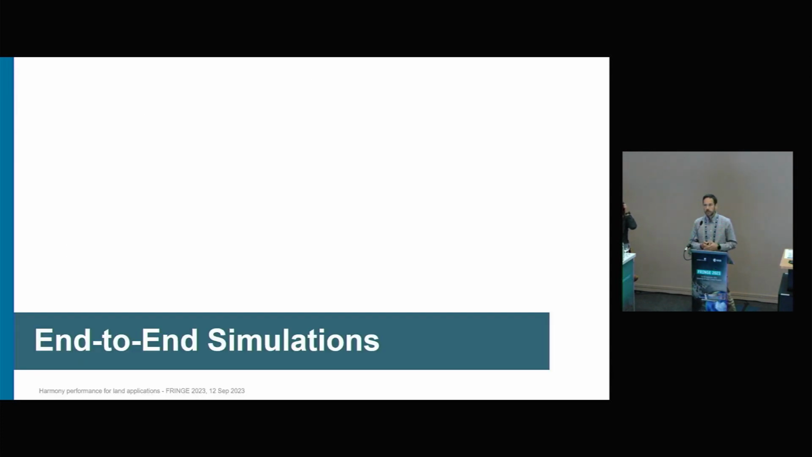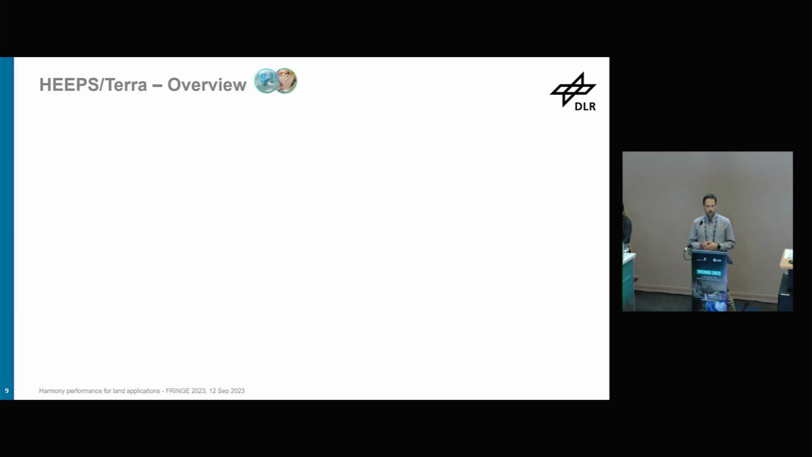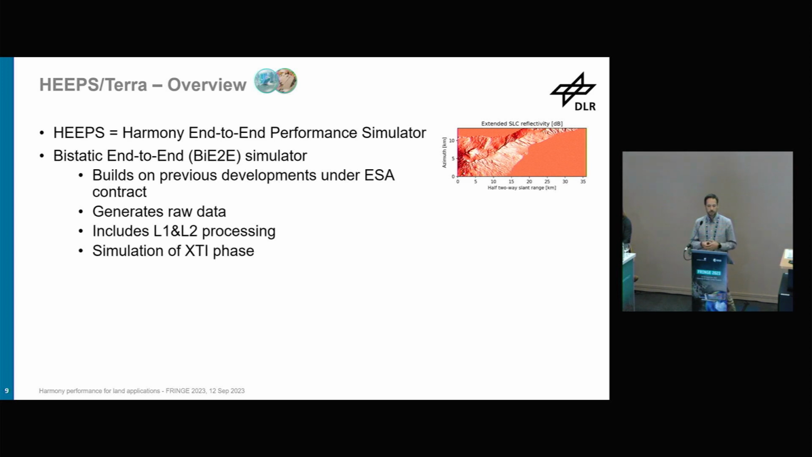So far for the analytical performance. Now we go to the end-to-end simulations. So here you see this acronym, HIPS-Terra. HIPS means Harmony End-to-End Performance Simulator. And actually, there were 3 developed during phase A. This is HIPS-Terra, and this presentation just shows HIPS-Terra. There was also HIPS-Mare for the ocean, and HIPS-Opti for the optical payload.